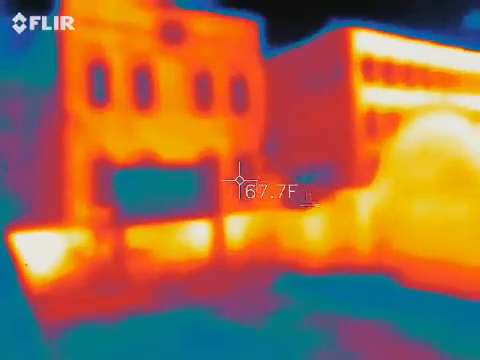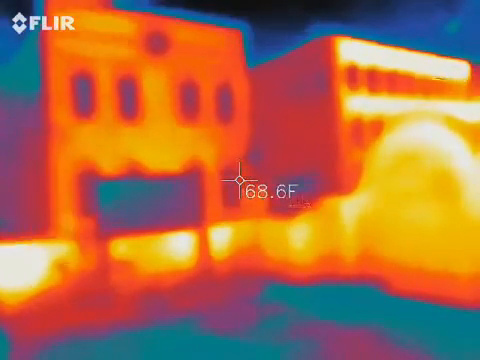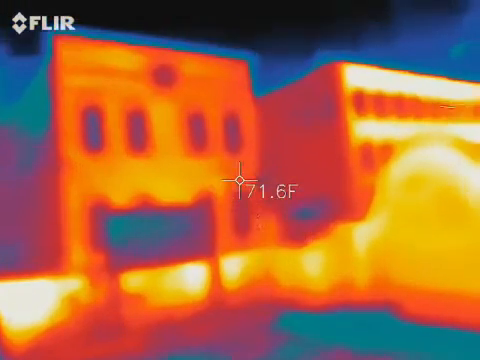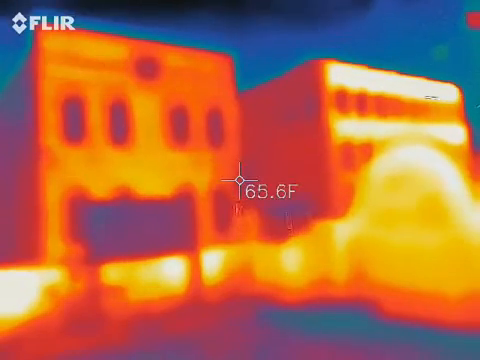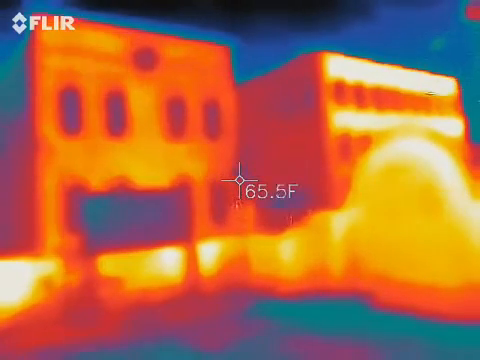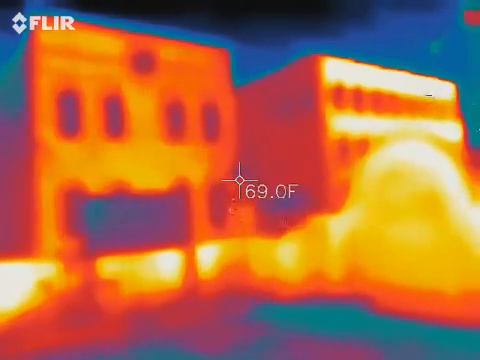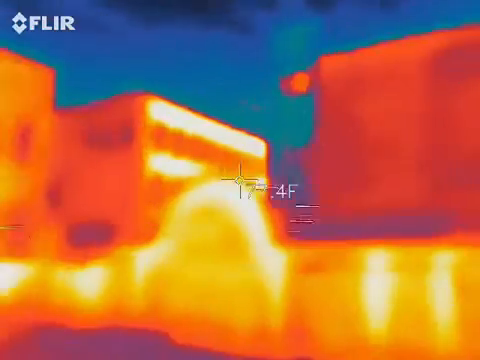Now it's in two of the windows. What color are my beautiful, comfortable shoes?